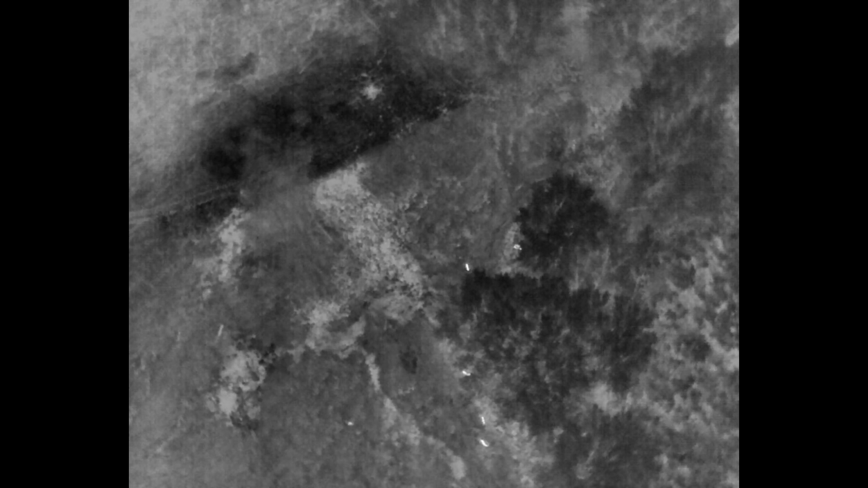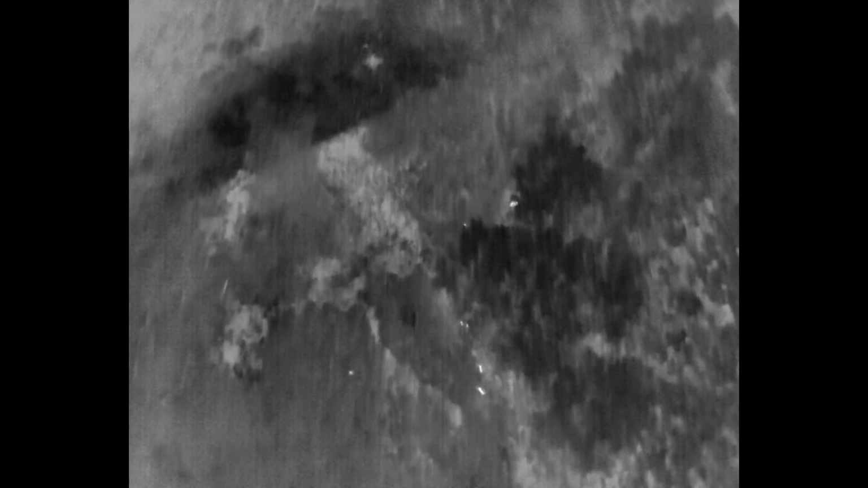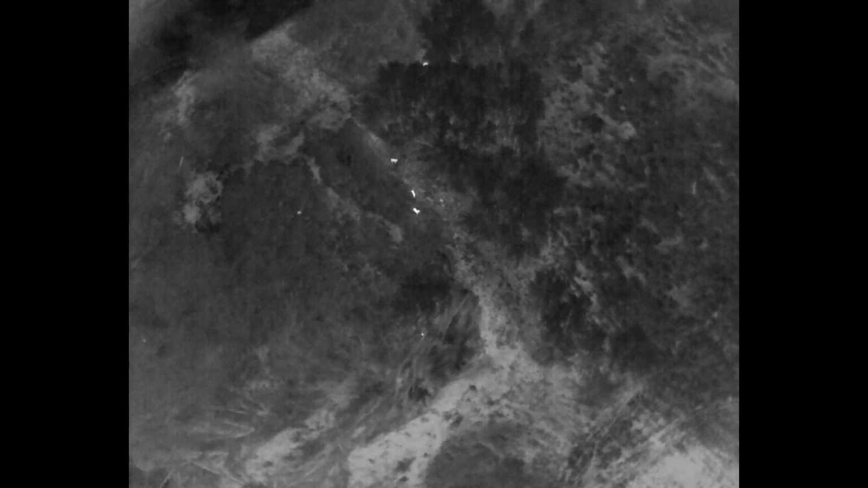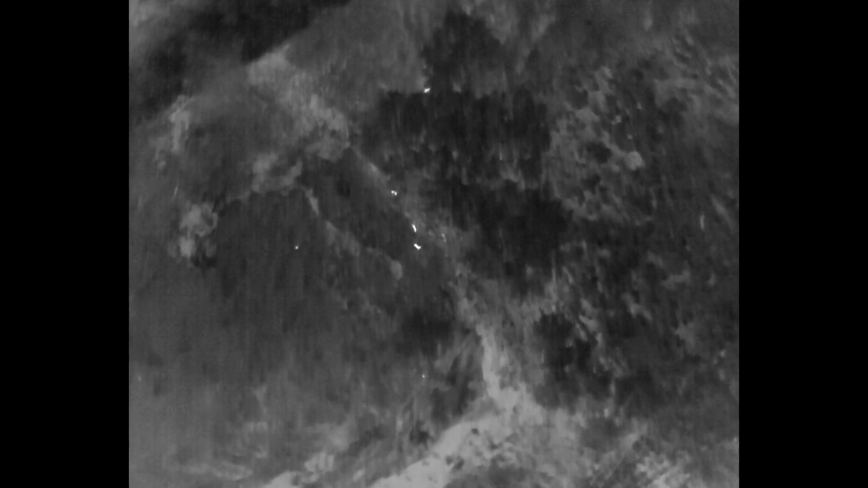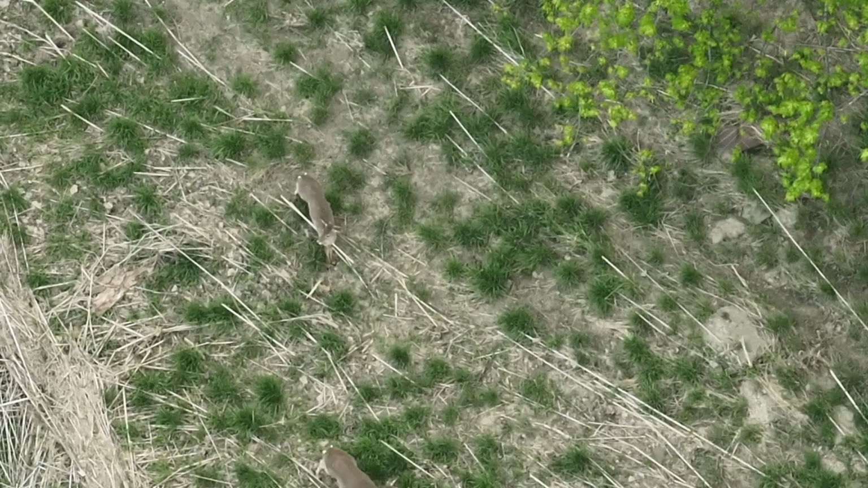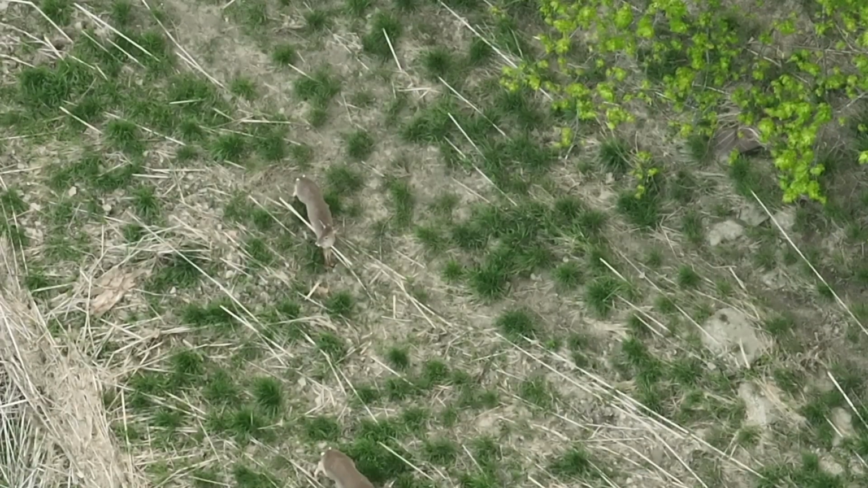I stayed more in the IR mode and kind of processed this particular area. So 5 deer in this shot here, or 4 deer and a raccoon or possum or groundhog to the left. But here are the deer kind of out browsing in this field.